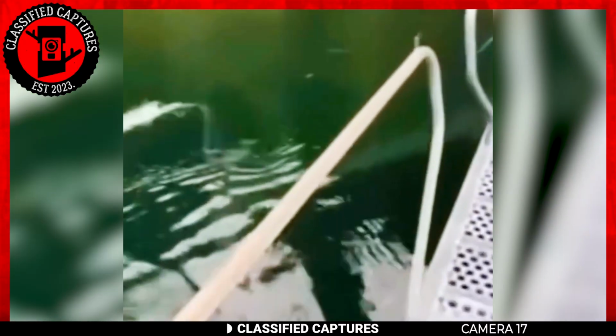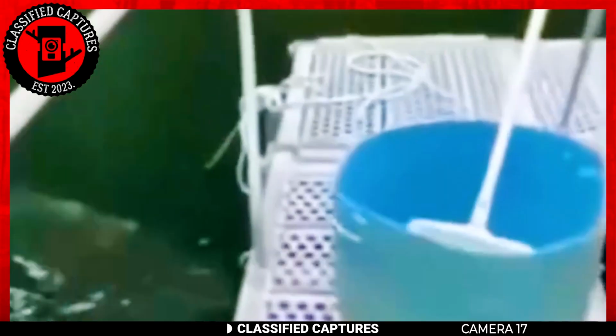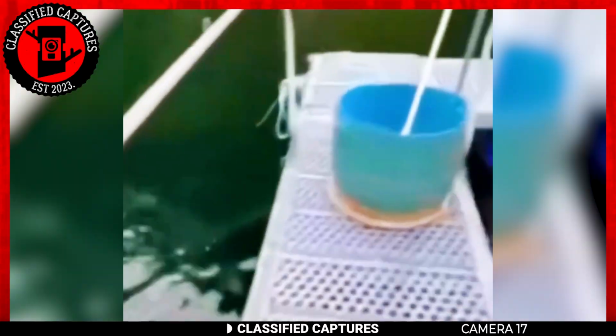Now let's dive into a classic Canadian tale that's been circulating for quite some time. Picture this, a tranquil Canadian lake, the kind of place where you'd go for a peaceful day out. But here's the twist. Beneath that calm surface lies a mystery that's kept locals buzzing for ages.